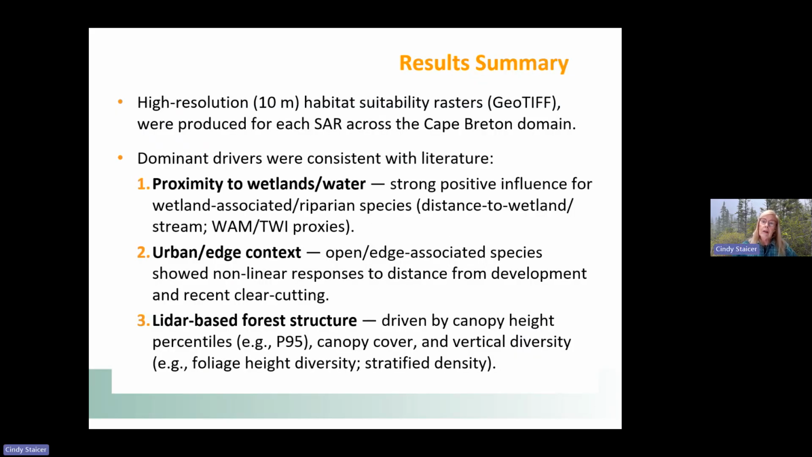So overall, high resolution habitat suitability rasters at the 10-meter scale were produced for each SAR across the Cape Breton domain. And the dominant drivers were consistent with the literature and previous modeling work. Proximity to wetlands and water had a strong positive influence for the wetland-associated and riparian species, with variables such as distance to wetland or distance to streams, wet areas mapping, and topographic wetness indexes.